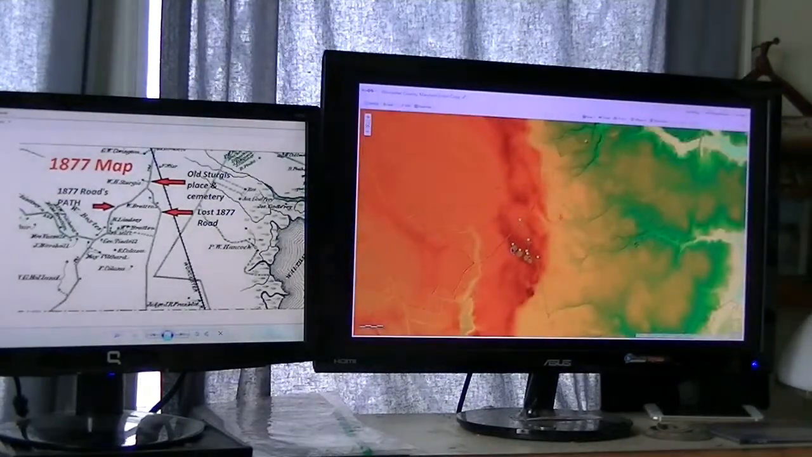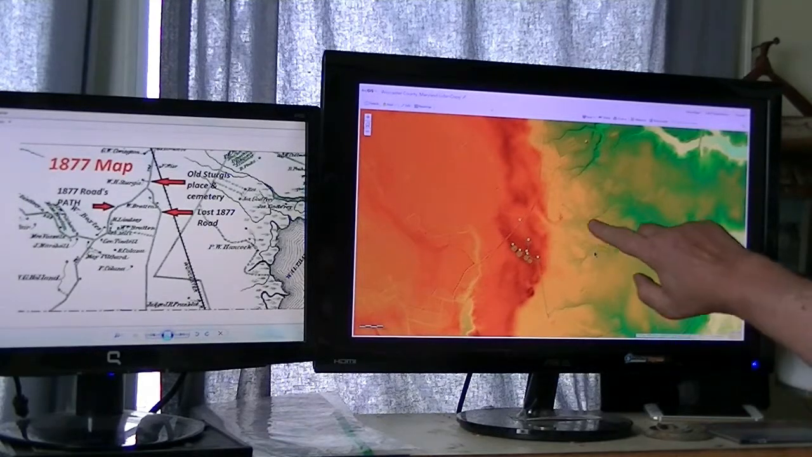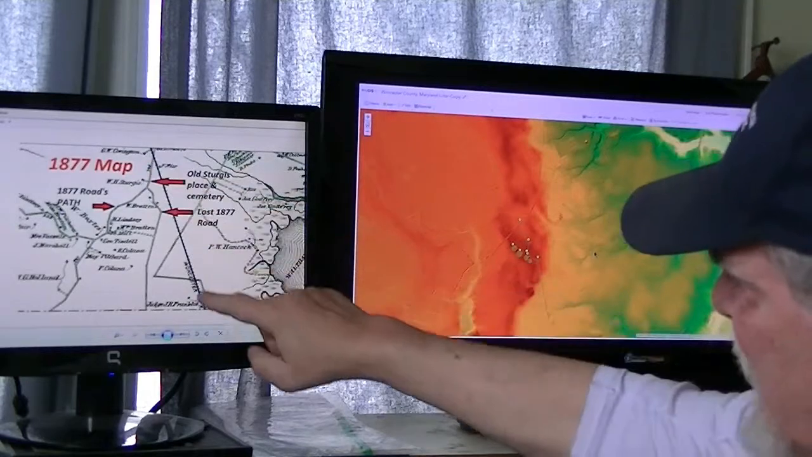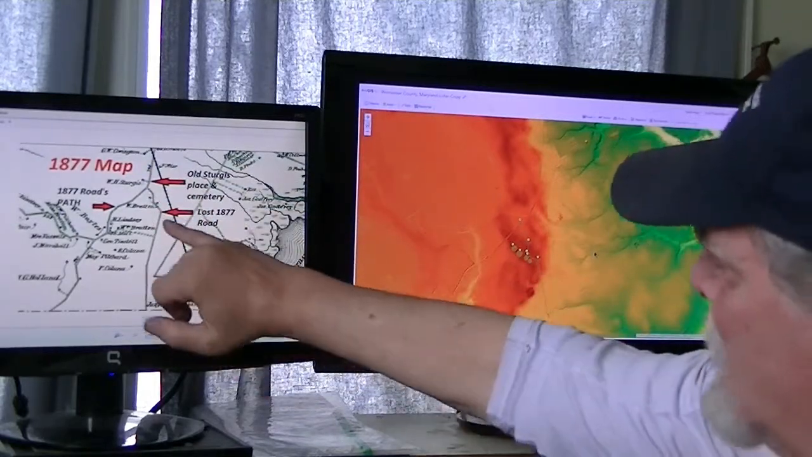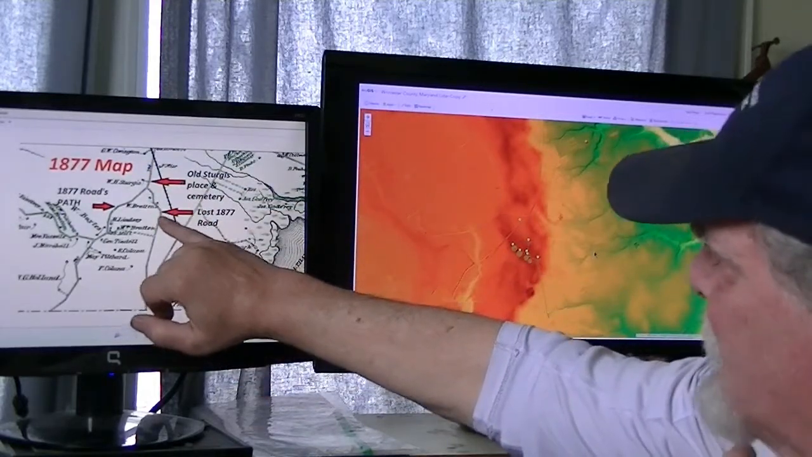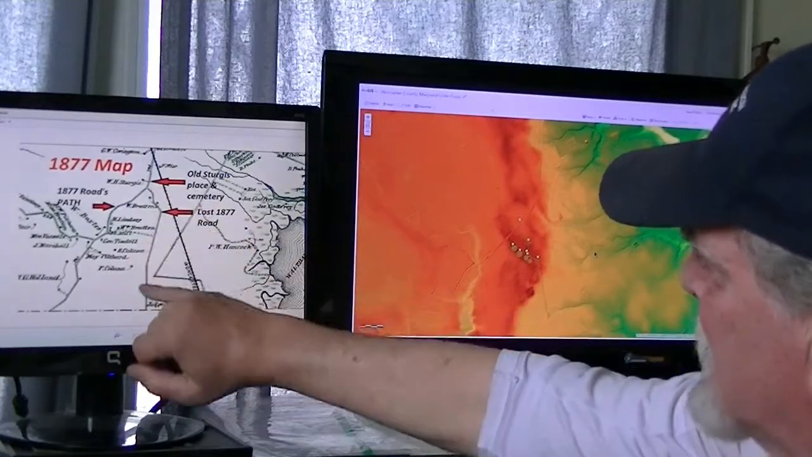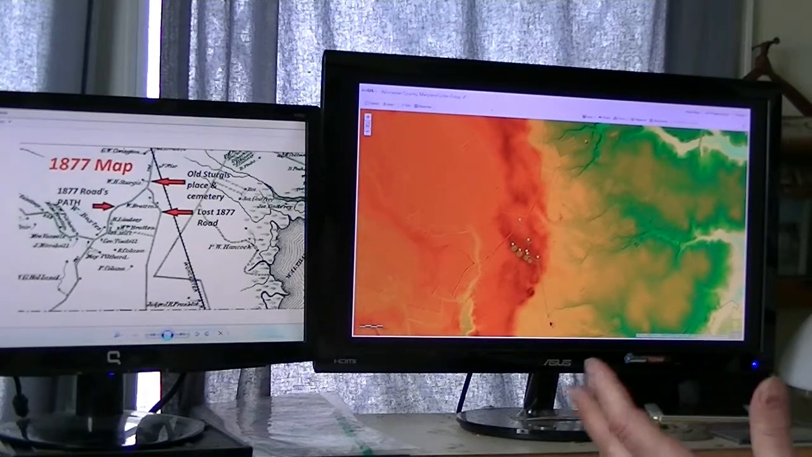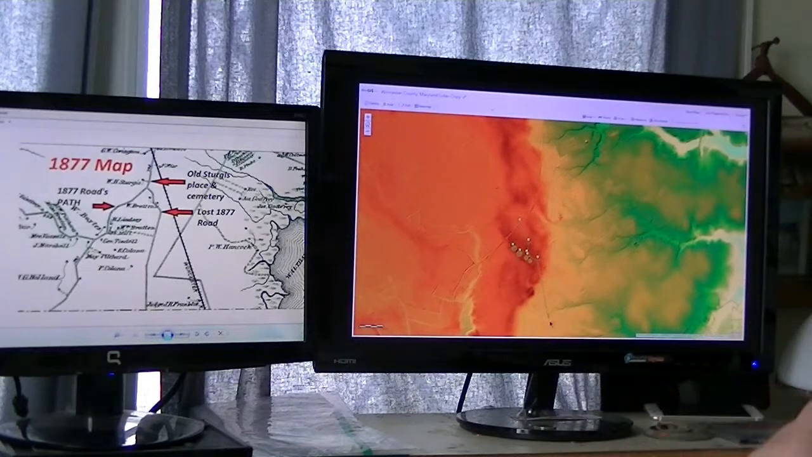If I bring it down to the scale, I'm using this railroad here as my anchor to try and anchor the scaling of the two maps. I don't know how topographically accurate this map is, but this is the best I can find to match up to it. And I'm finding evidence with a metal detector to back it up.